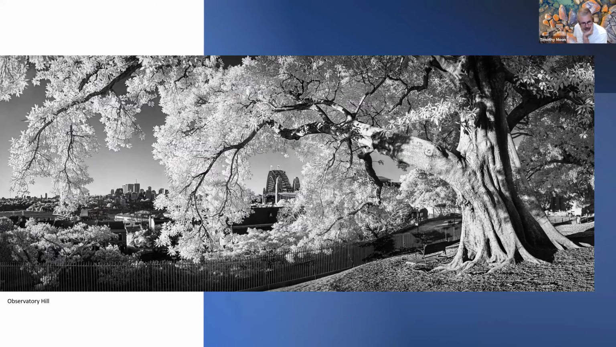There are 4 images here. They're all panoramas. This one's a 3-image stitch, I think, up on Observatory Hill. One of the interesting things, and I think it's called the Wood effect, because that's the guy who discovered it, is the foliage. Most dark green foliage goes bright white in infrared, so you get this fantastic inverse effect with the image.